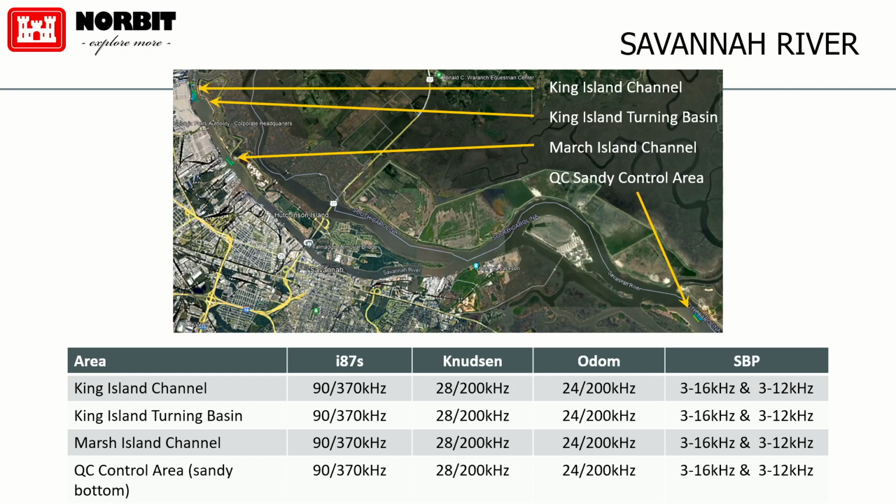Then we went up to an area well upstream, which is a fairly challenging area called King Island Channel, and the upper part of the King Island Turning Basin. Then there's Marsh Island Channel. And that King Island Turning Basin, I mean, you guys have poked your heads outside, you've seen these massive skyscrapers falling on their sides and trucking up the river, right? These ships are huge. I mean, it's awesome, right?